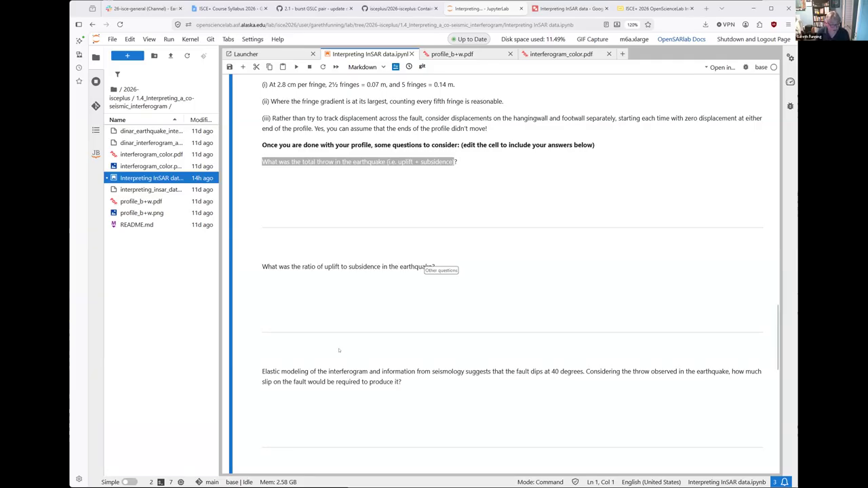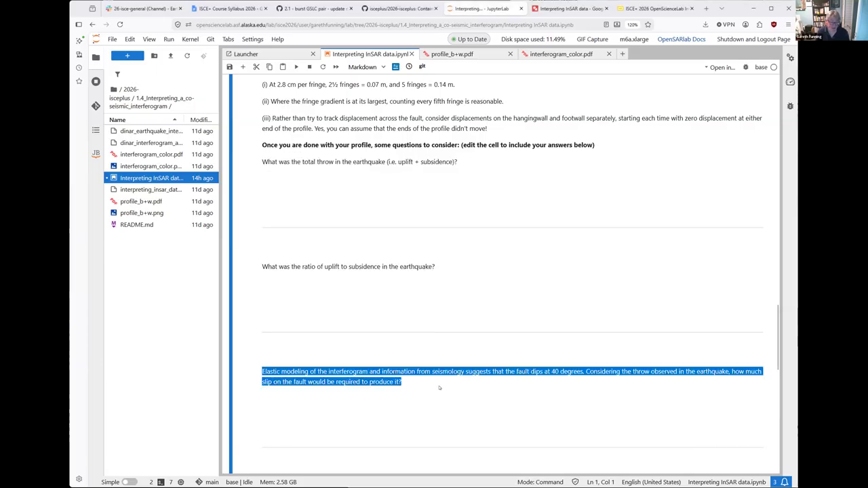And the final question requires some trigonometry. Elastic modeling of the interferogram and information from seismology suggests that the fault dips at 40 degrees. Considering the throw observed, which is your number, your 65 to 70 centimeters, my 66 centimeters, how much slip on the fault would be required to produce it?